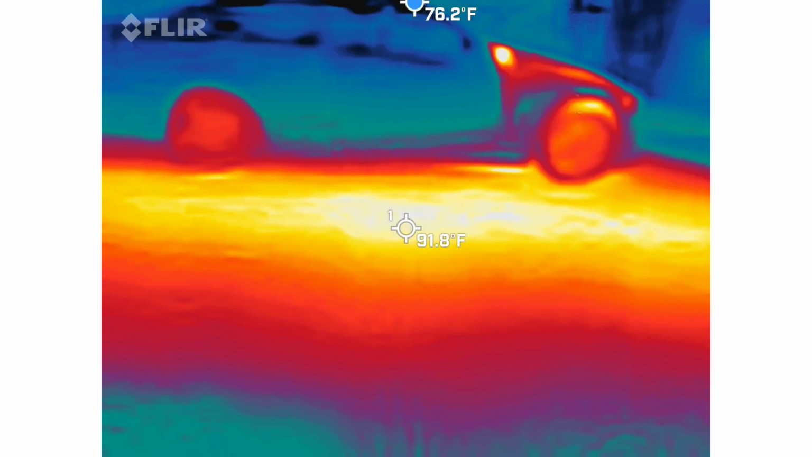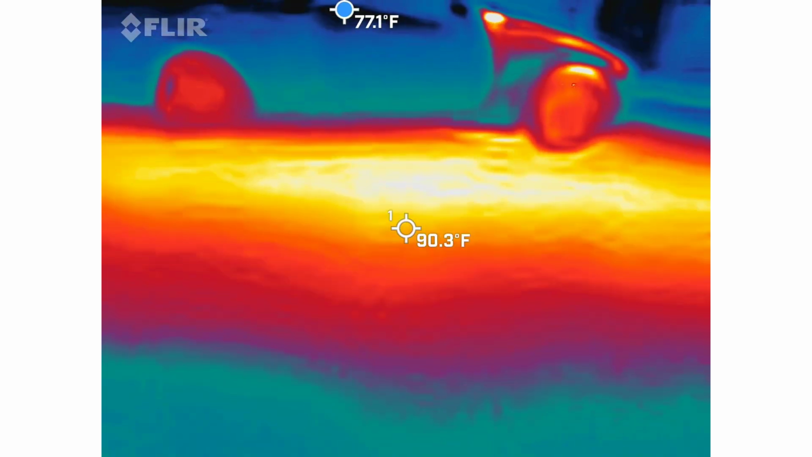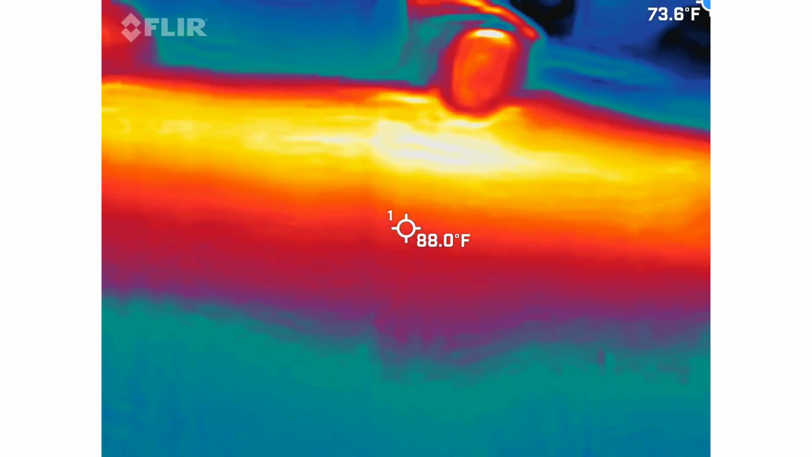That's the paranormal activity, and the only time I've ever gotten EMF readings from this building, other than obviously wiring, is in the front of the building. So kind of take that for what it's worth.